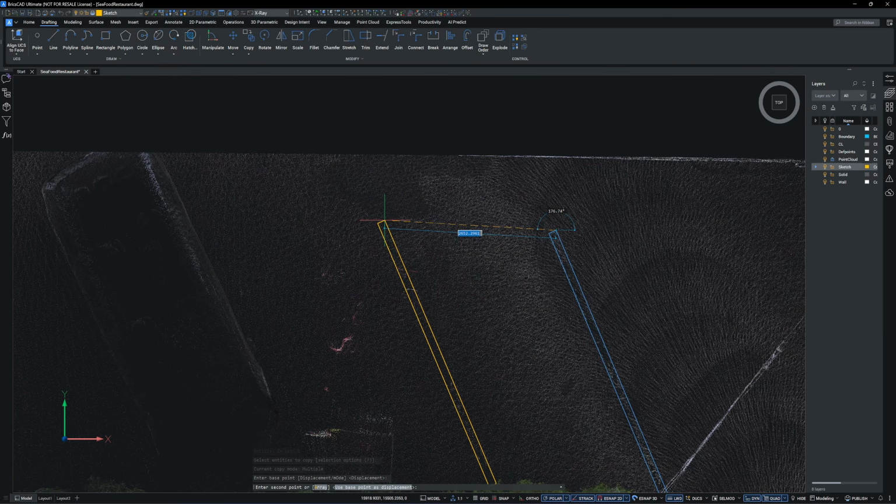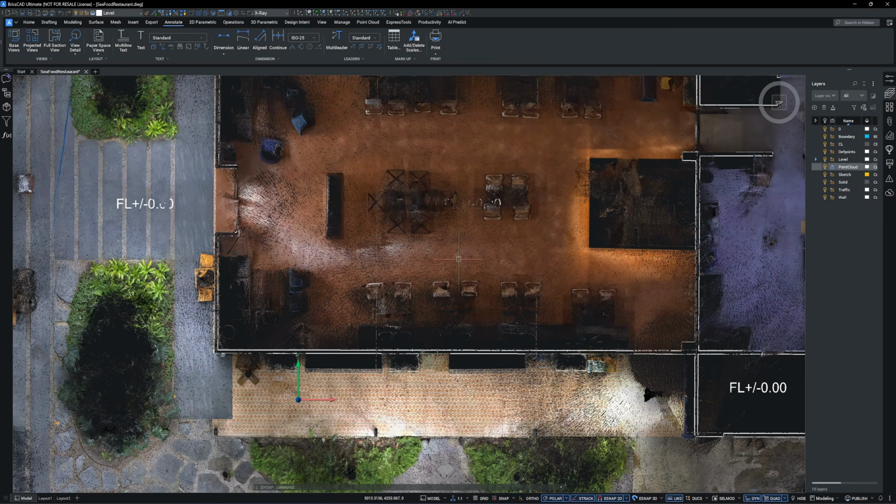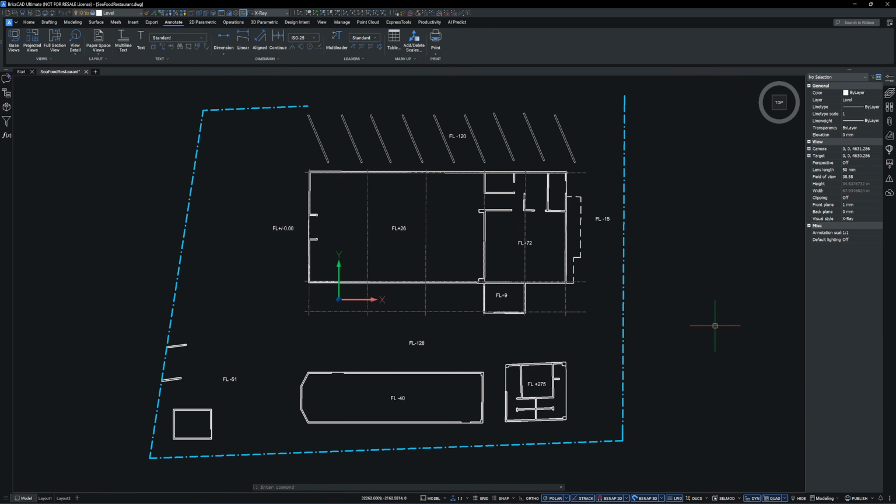Next, I place the parking lot traffic marking. Next, it's time to identify the floor level. I'll use the point ID command and snap to the point I want to measure to get the floor elevation. That's it. This is the floor plan created from the LiGrip O2 scan data.